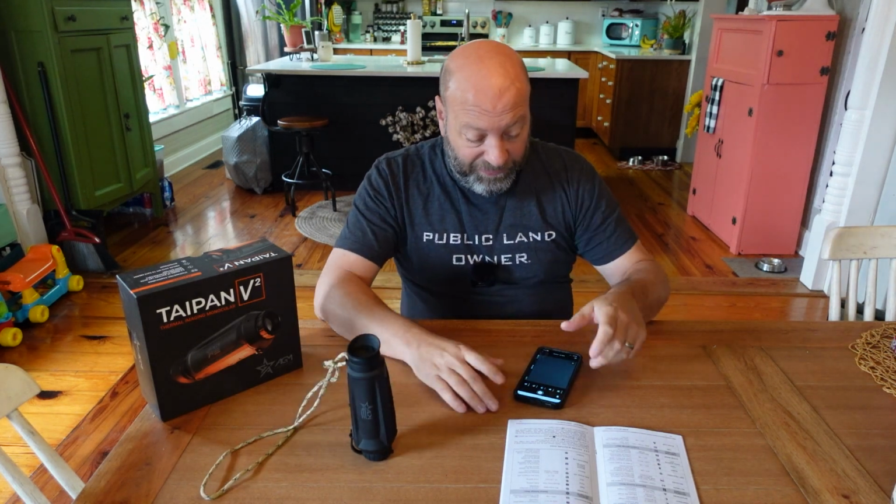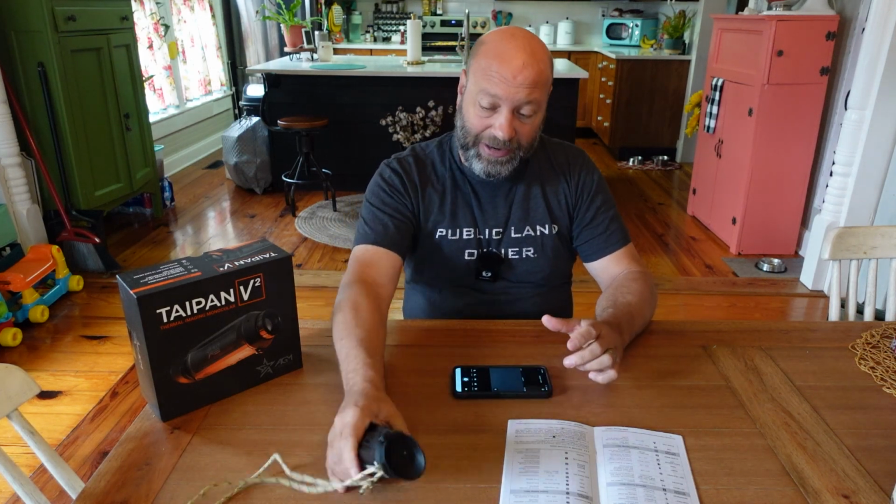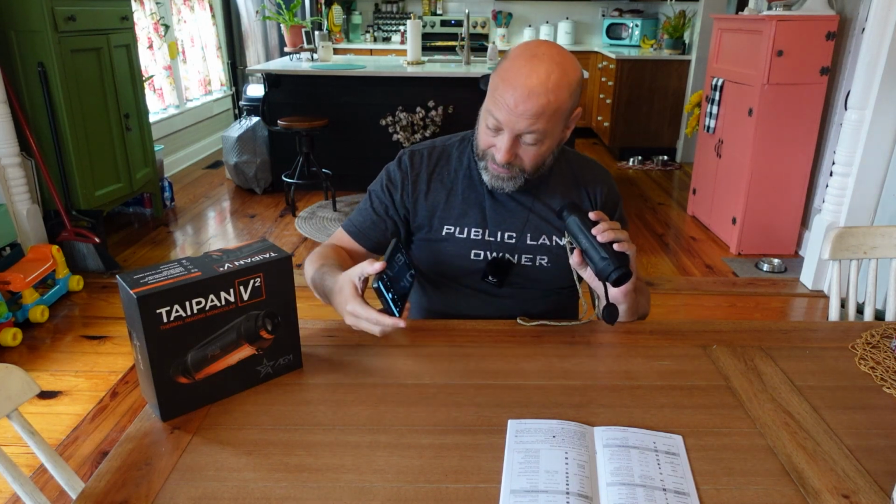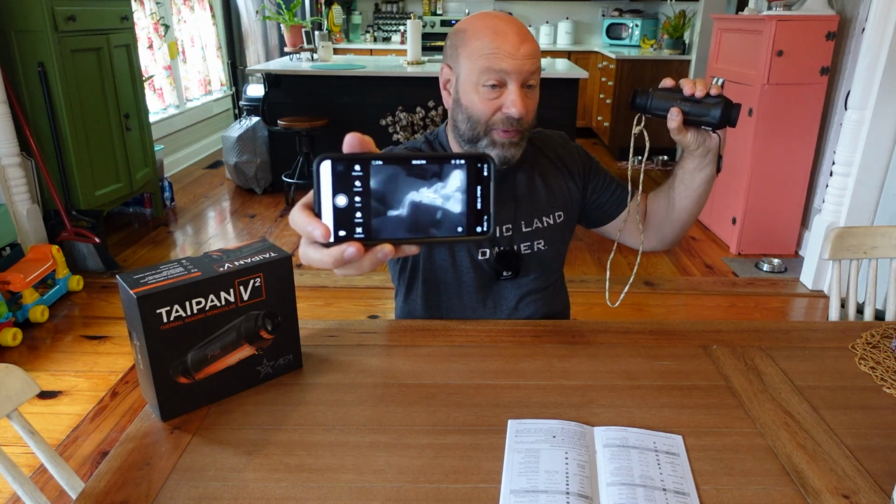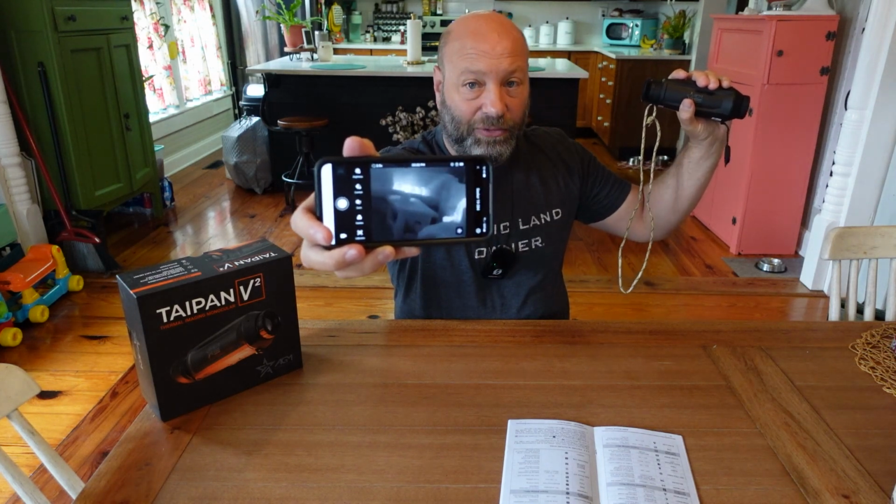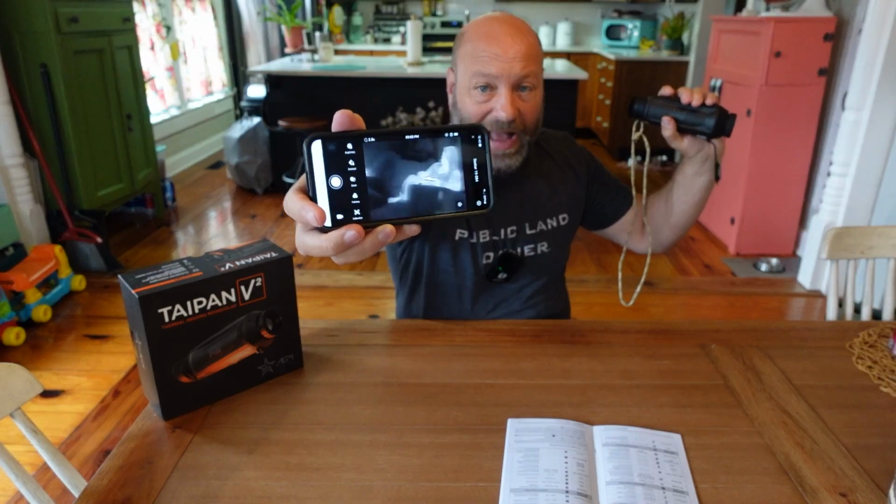So first off, this is a really nice feature. If we take this, for example, I have it on right now, and we have a mode with the phone, an app. So if I shine it over here, like right there, there's my wife sitting on the couch. There's a dog over there on that couch that you can see, but you can see that it all runs through the phone on the app.